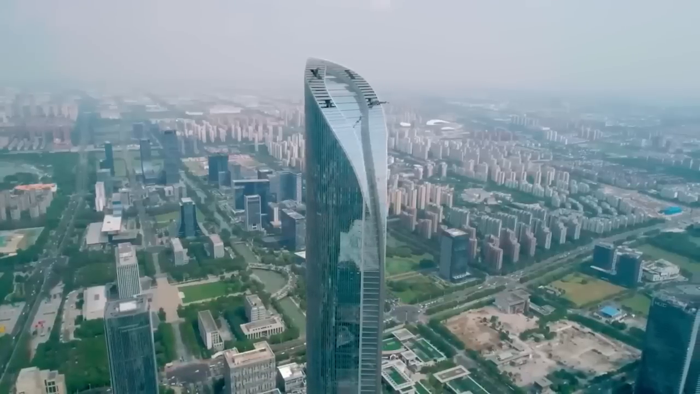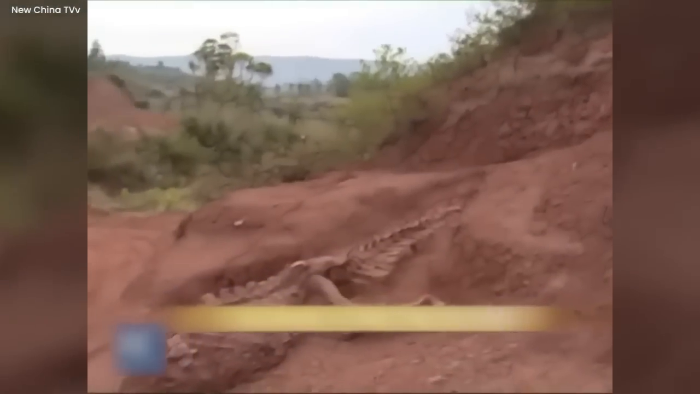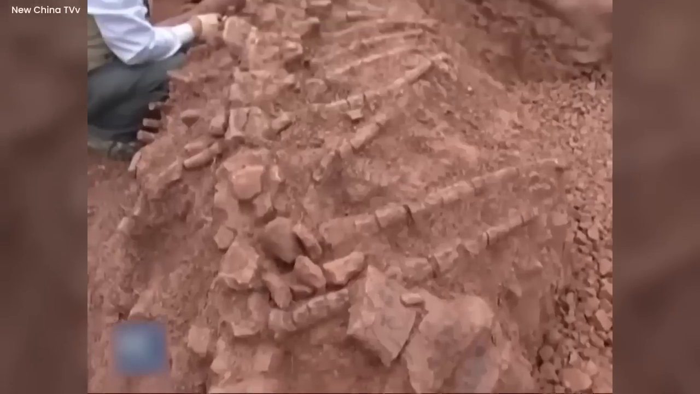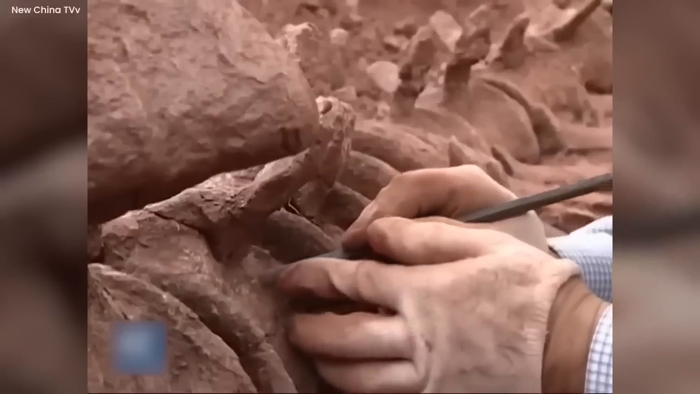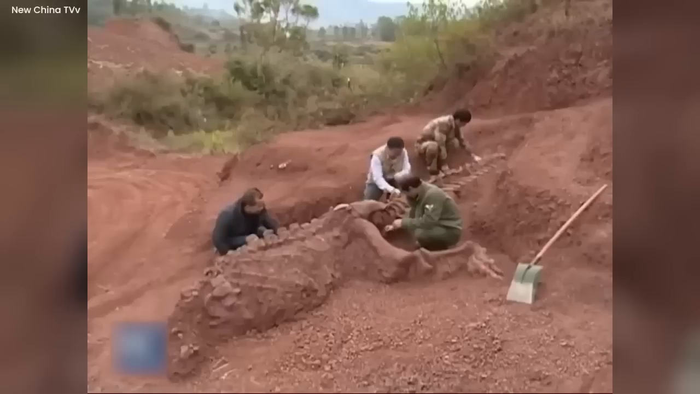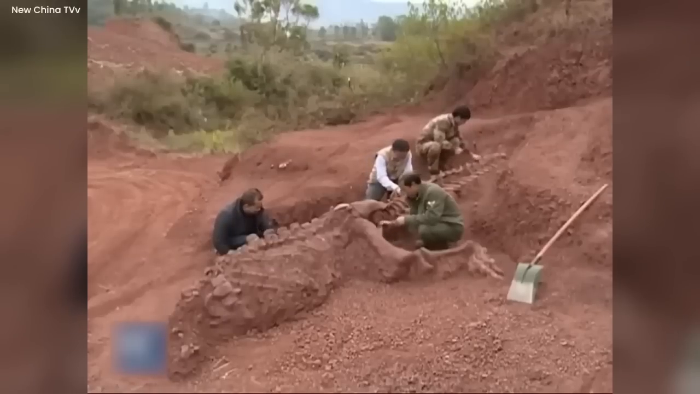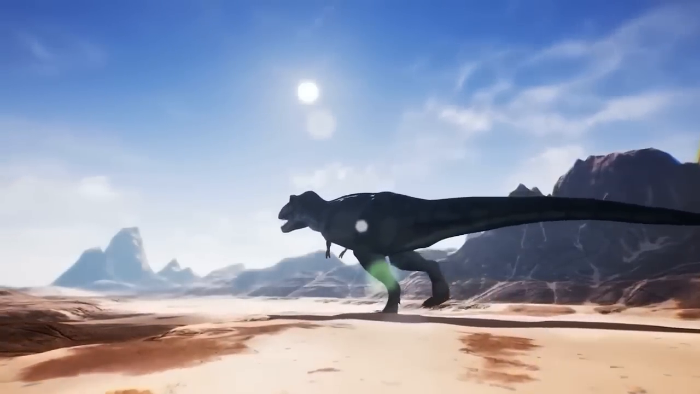In the province of Yunnan, China, during road and site construction, an eerie discovery unfolded before the camera's lens. It revealed a skeletal figure of utmost strangeness. Upon thorough investigation, the Department of Paleontology made an astonishing claim. This was the fossilized remains of a dinosaur from the Jurassic era, a staggering 180 million years in the past.